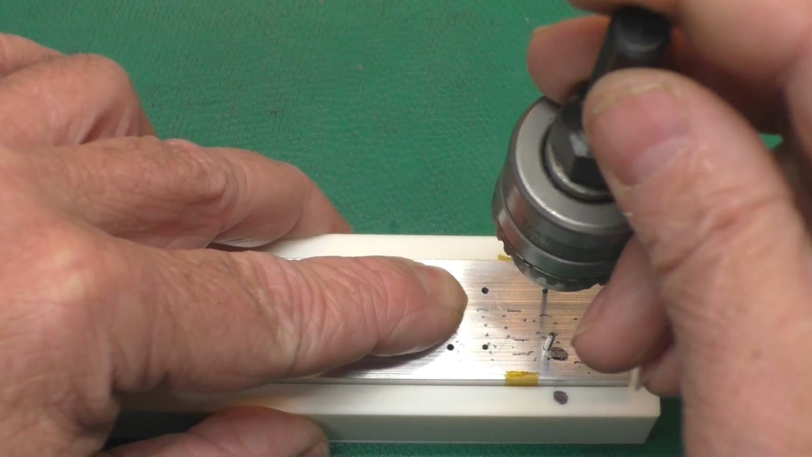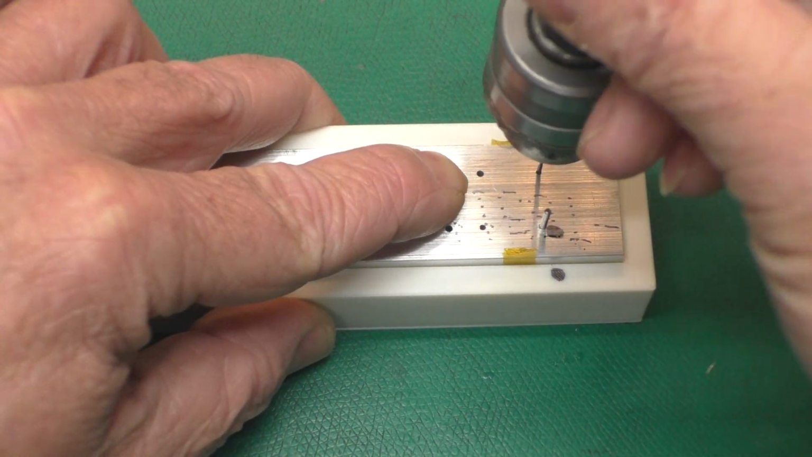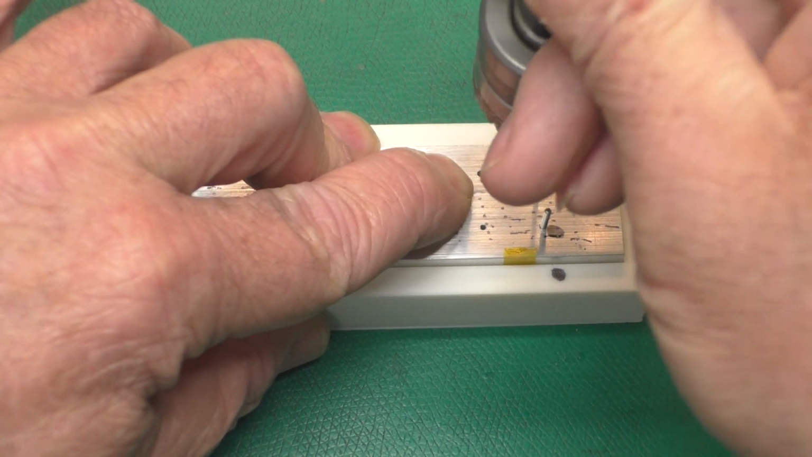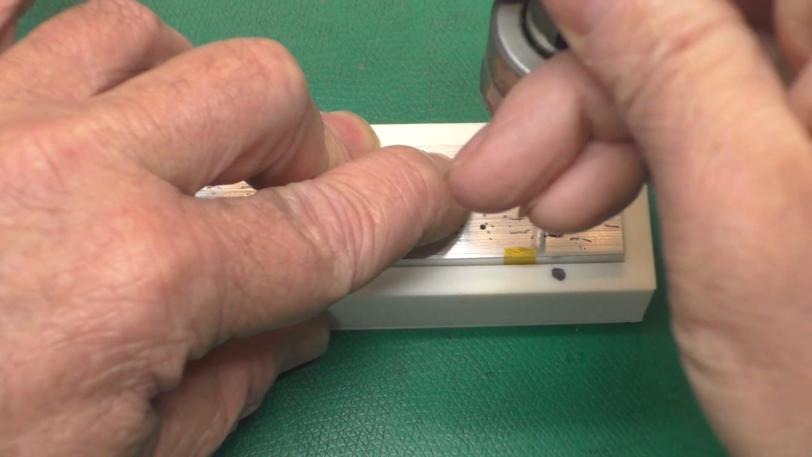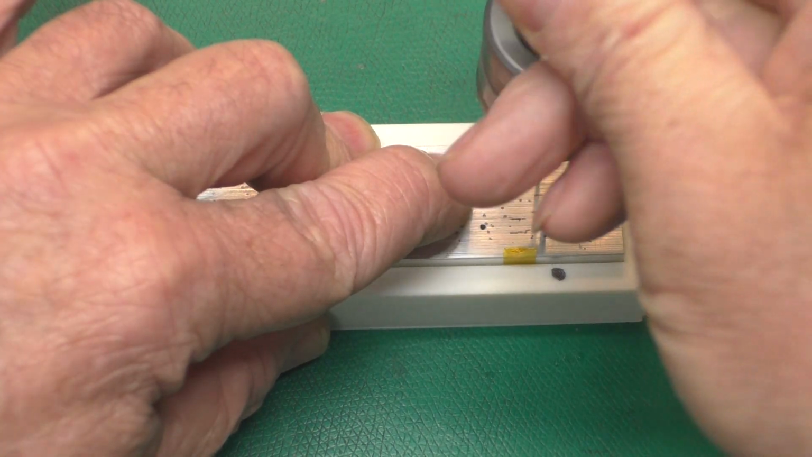So the trick here is you just go through the hole. You don't need to push down a lot. Just let the drill do the work.